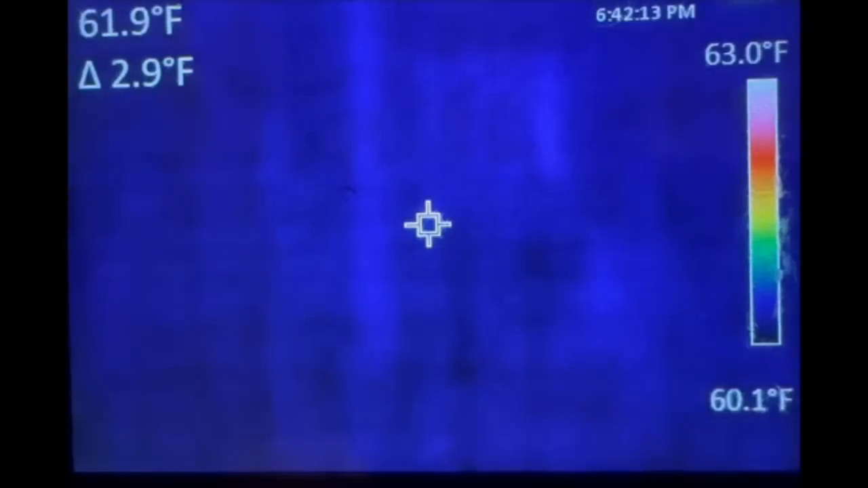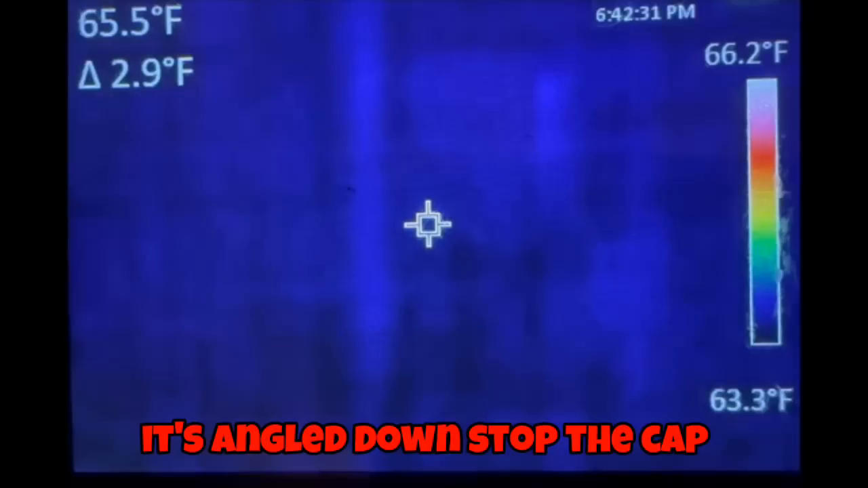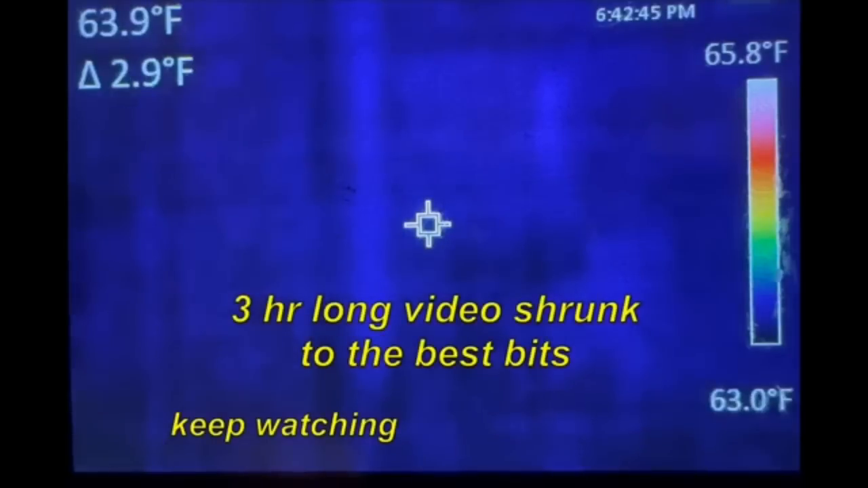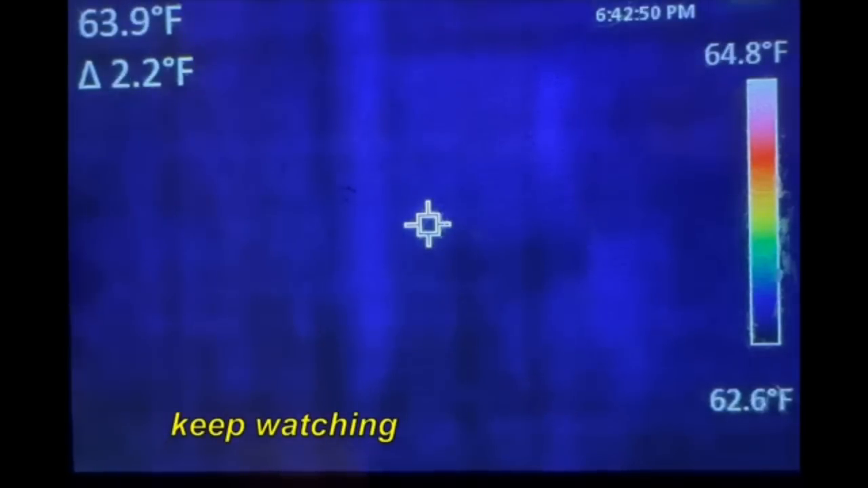I catch one of these guys walking by, amongst other things, and I've got to remind you, my window from their point is 7.5 plus 8 foot tall. I don't have the phone angled. I've done my best I could. So I just stuck this up hoping this will help. I'm not sure, but whatever I caught has me terrified. 3 hours of condensed footage D is about to put on your screen right now. The 3-hour video shrunk to the best bits.